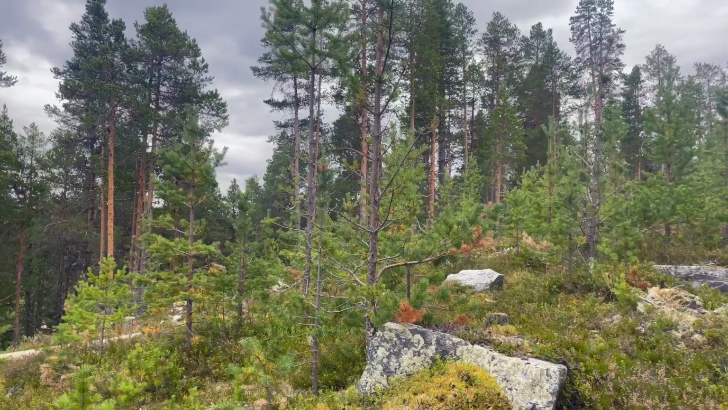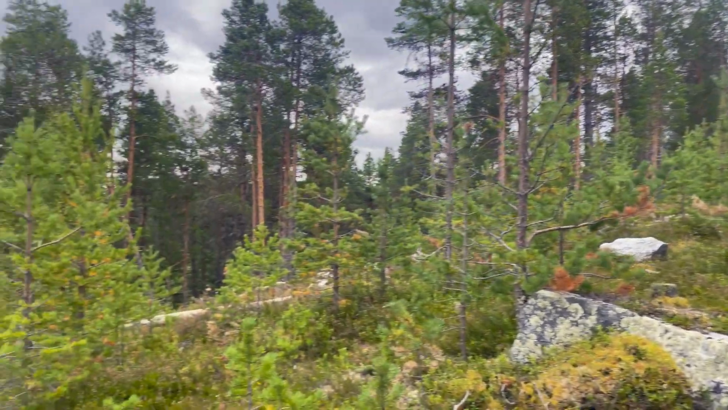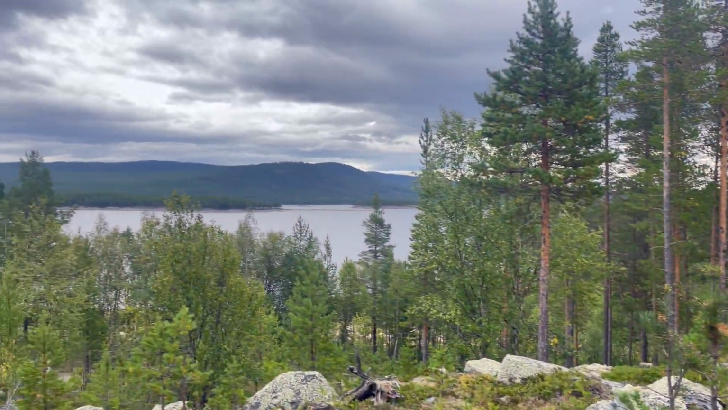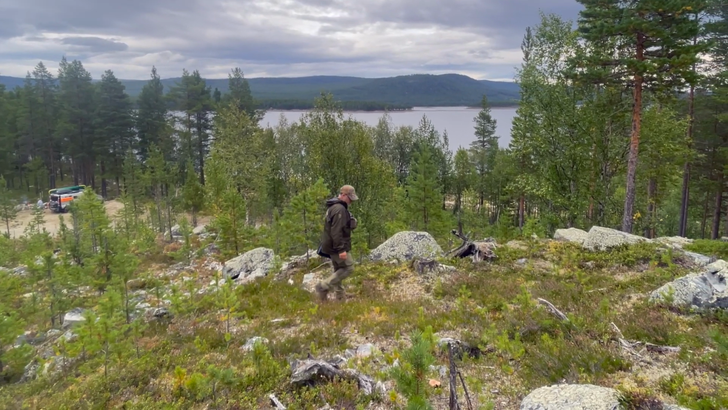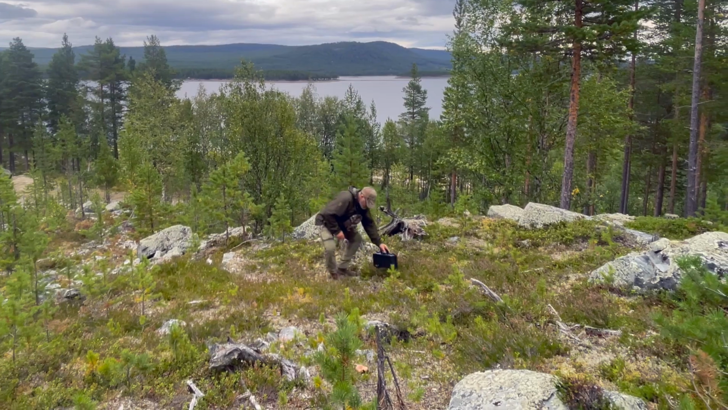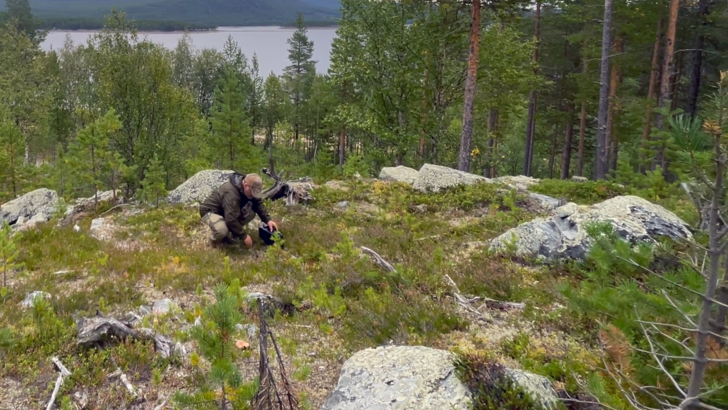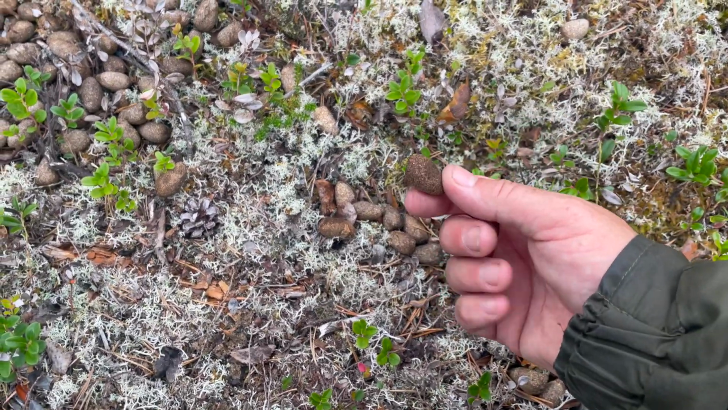There's a view. Let's have a look amongst the woods here. See if I can find some tracks, some signs, some poop, etc. We found moose poop.